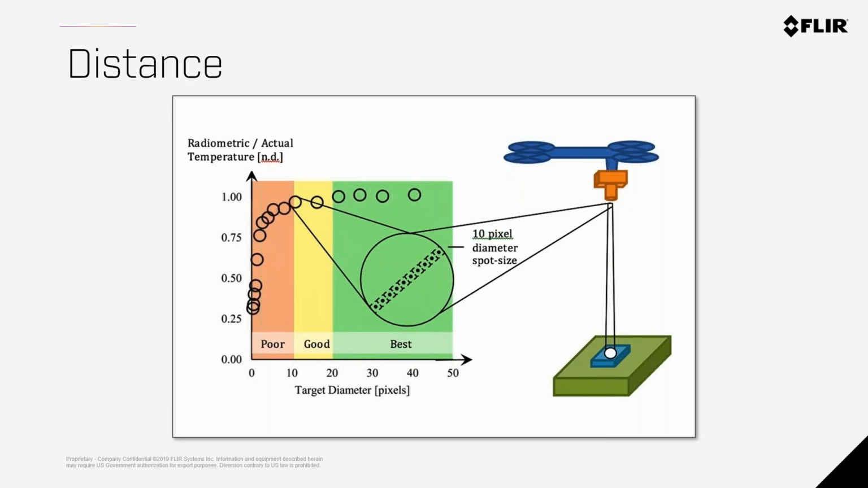Also, distance is a big deal. We'll talk a bit about this in a second, but you do want to get roughly 10 by 10 pixels on your subject in order to get a good temperature reading. That's what this chart is showing. On the left-hand side, you're looking at how close it is to the actual temperature, meaning how accurate your thermal reading is. It does not really ever get to 100%.